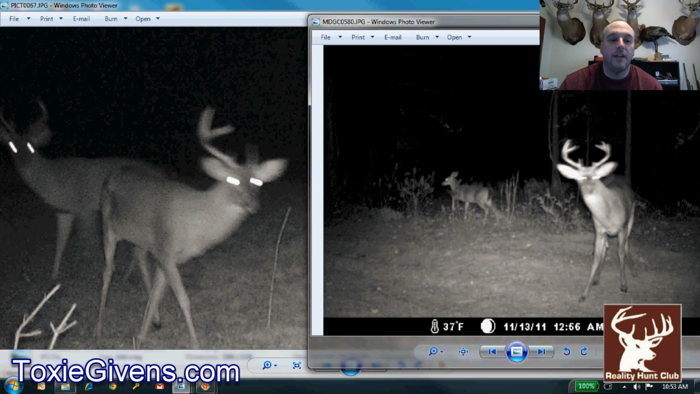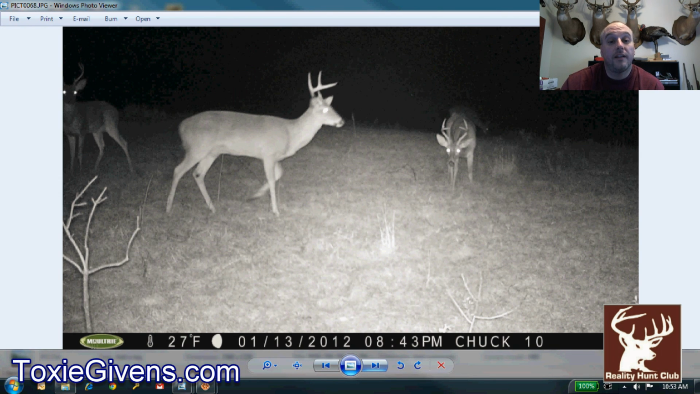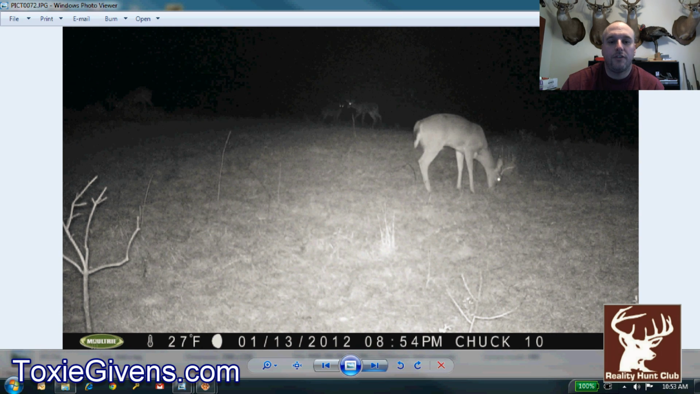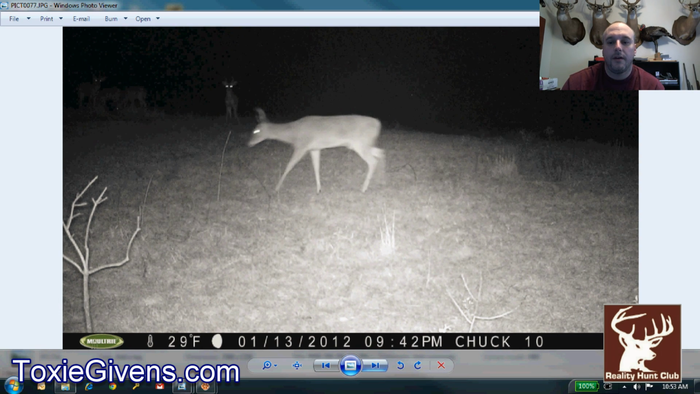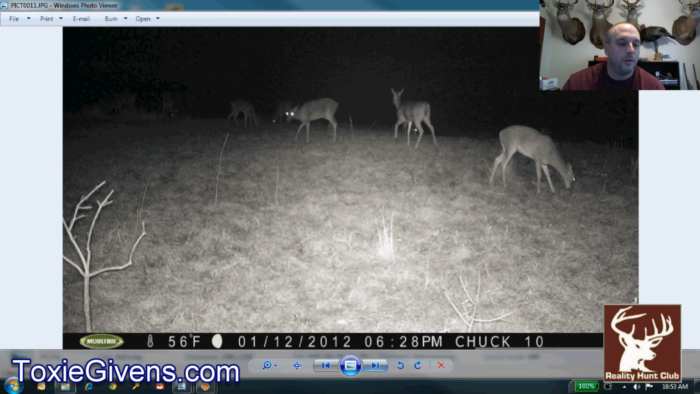And I think he's definitely a 3.5-year-old deer. So he could be a 2. His body's kind of small, but he'd be a huge 2 if he was. But anyway, he needs to grow that other side. As you can see, all the bucks in here chasing and frolicking in this field. So I thought that was pretty cool.